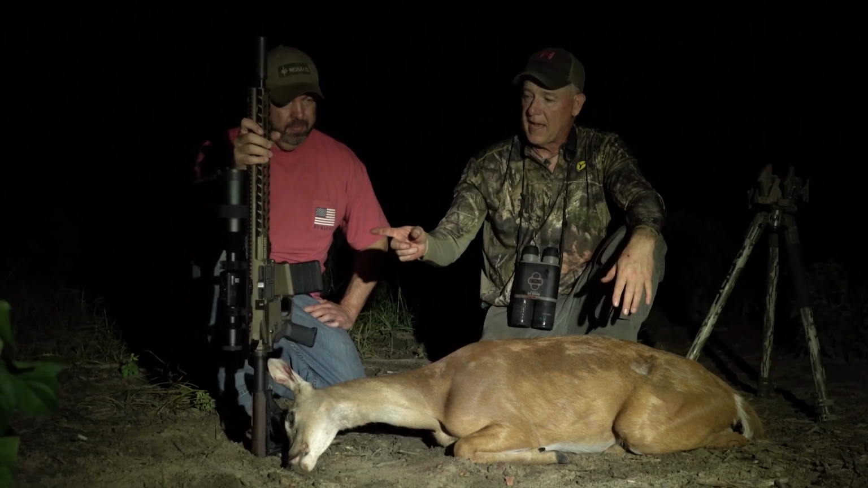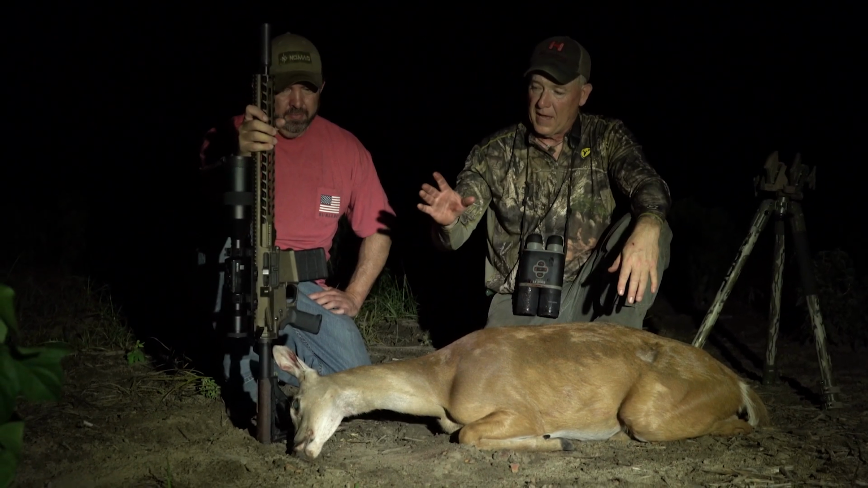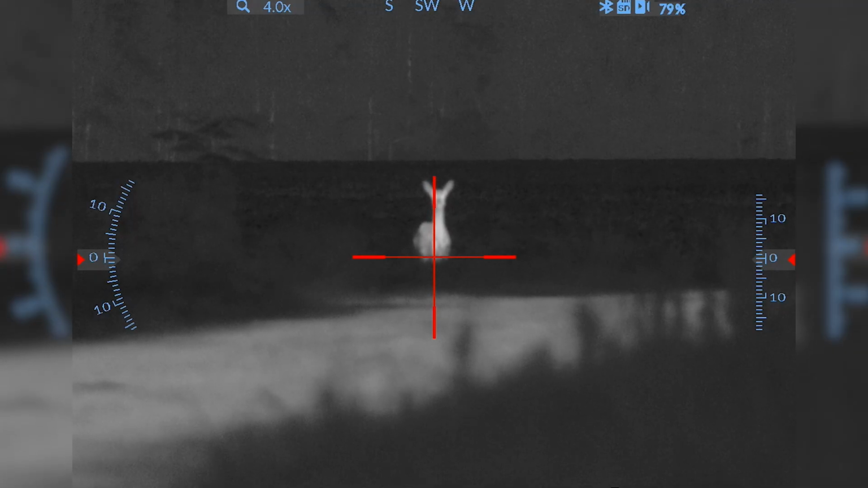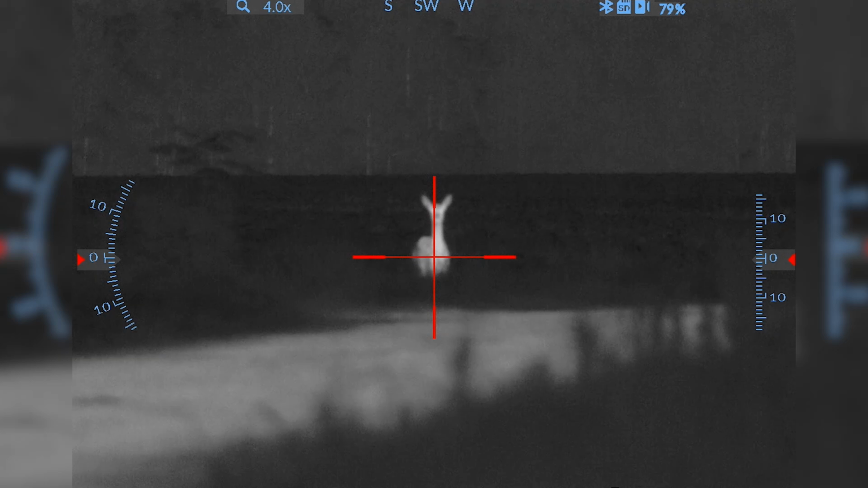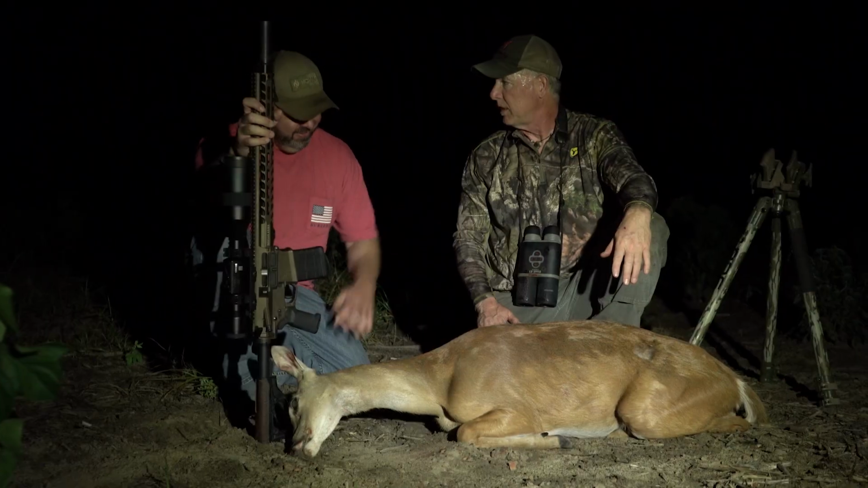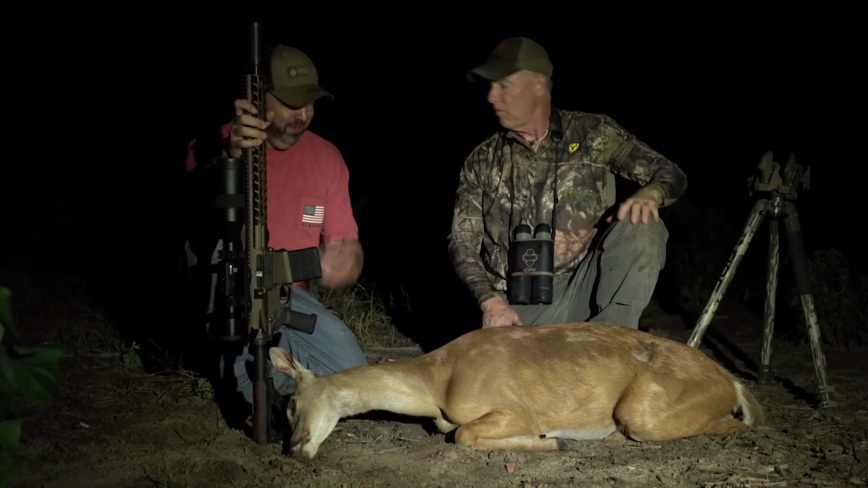This is the Stag Arms Pursuit Series, and this is a 6.5 Creedmoor topped with an ATN. This is the brand new Thor 5, and that's a pretty slick setup, isn't it? Yeah, no, it's clear, got a great image. See the reticle pretty well. Good shooting. Oh, thanks. That's pretty fun. Let's go. And we got some neat meat. Let's go find some more. All right.